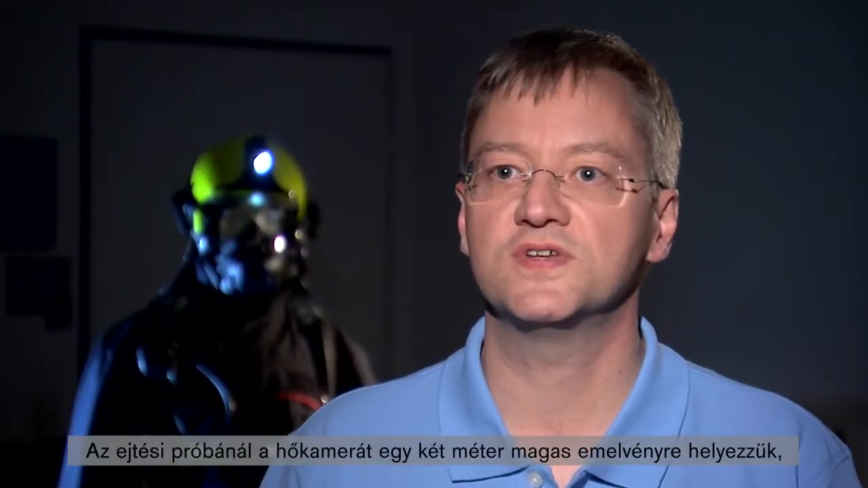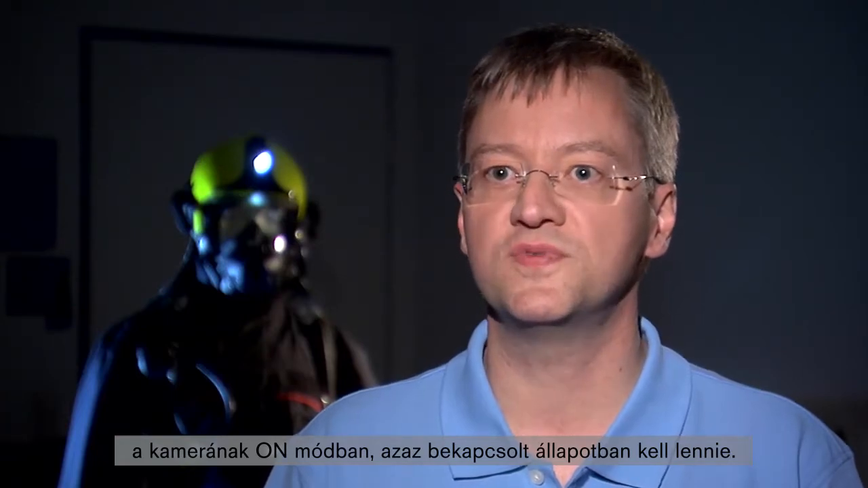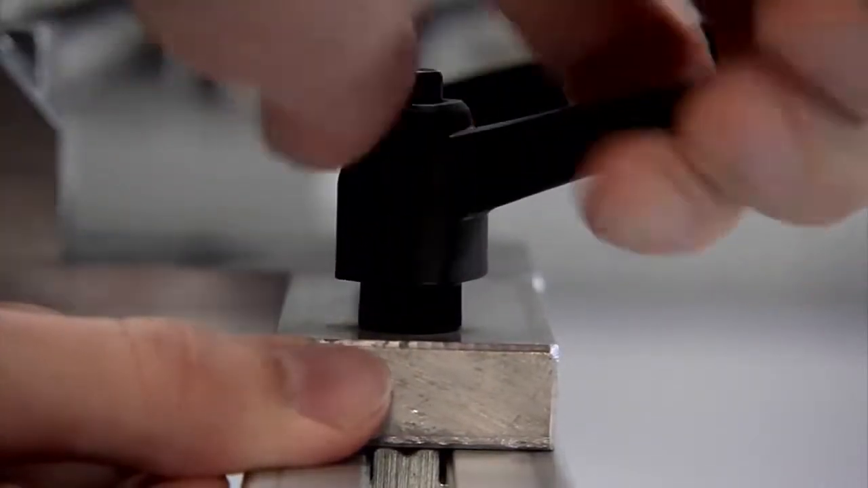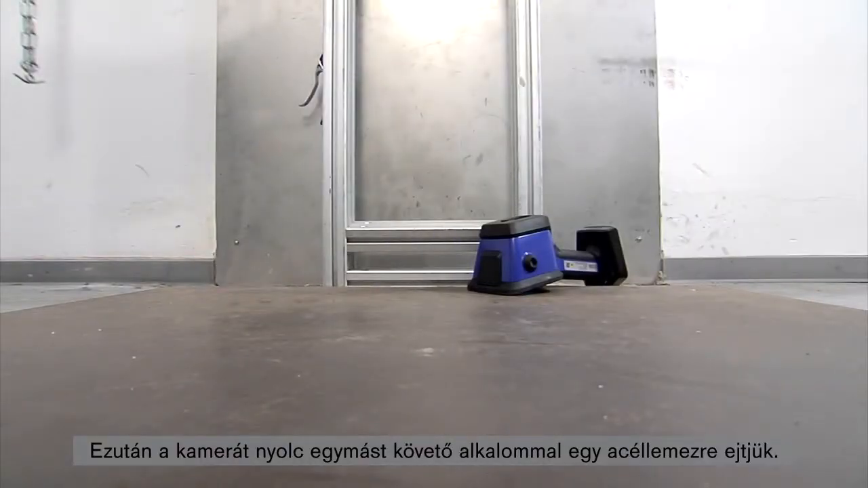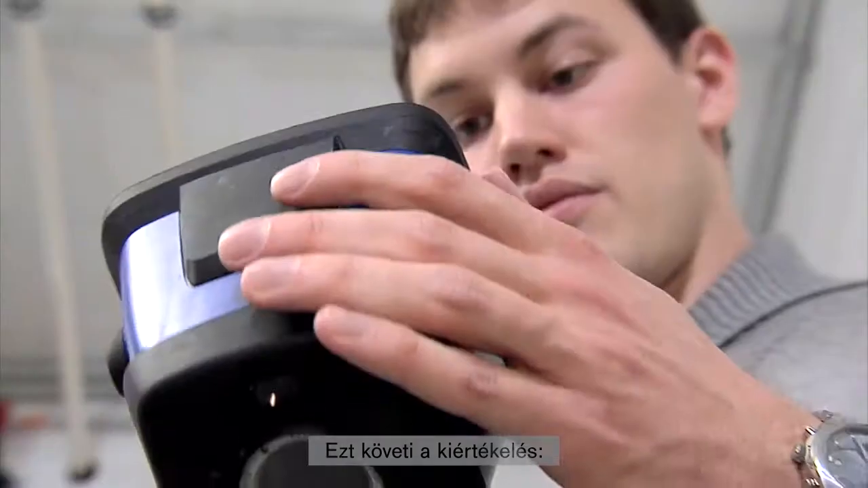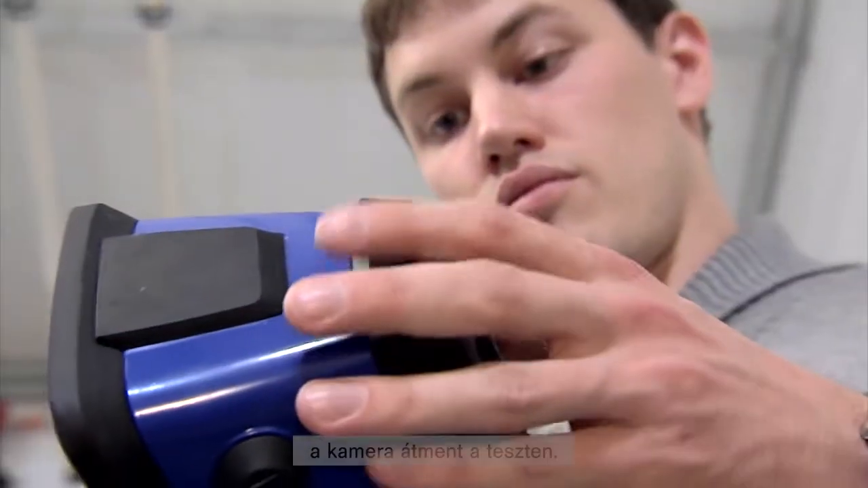For the drop test, a thermal imaging camera is placed on a 2-meter high platform. The camera must be set to the on mode, that is, switched on. It is now dropped on a steel plate 8 consecutive times. The evaluation follows. The camera has passed the test.